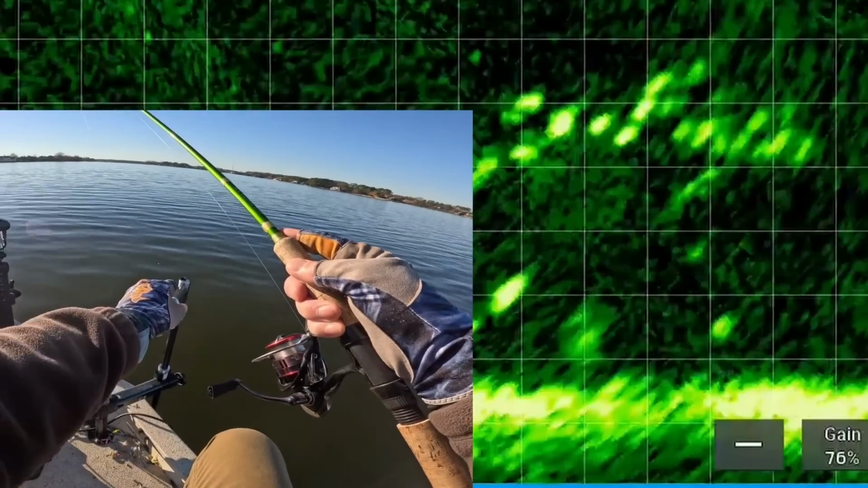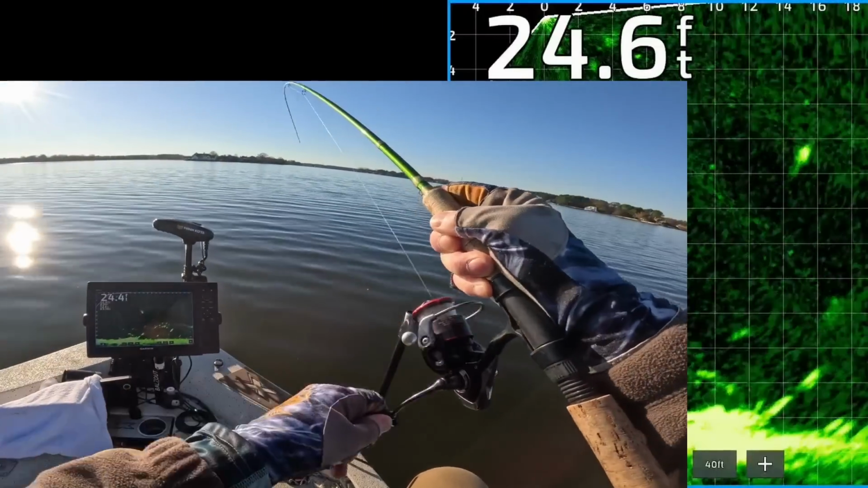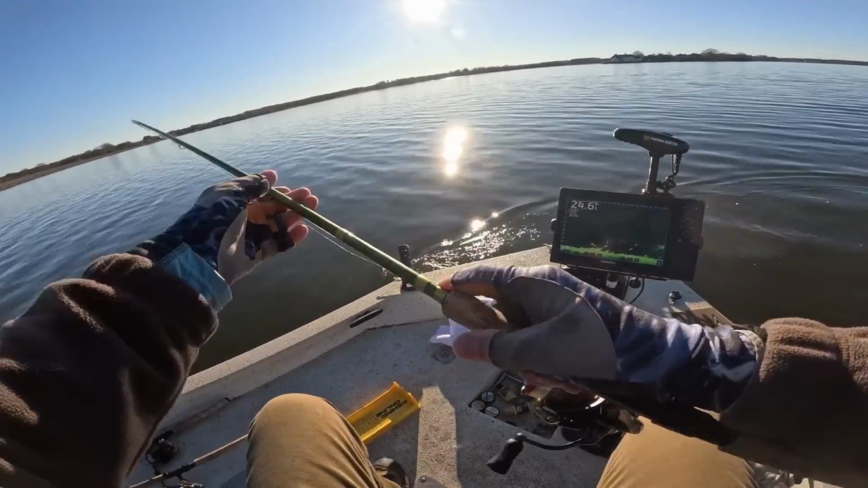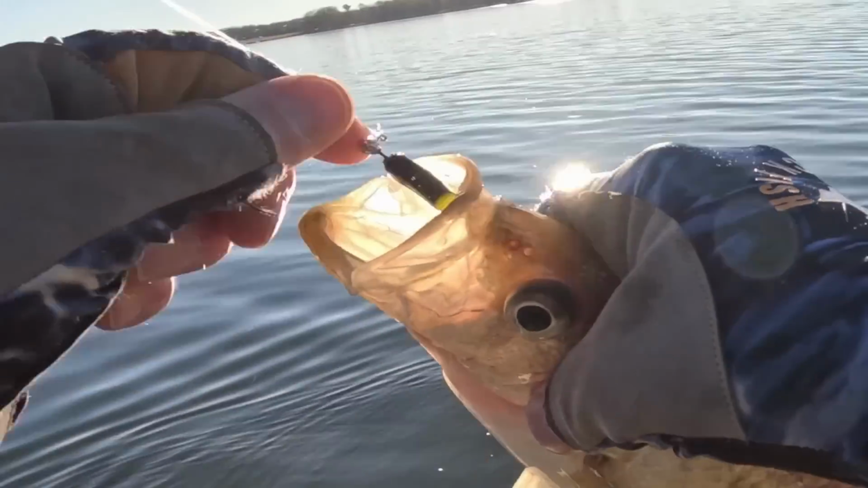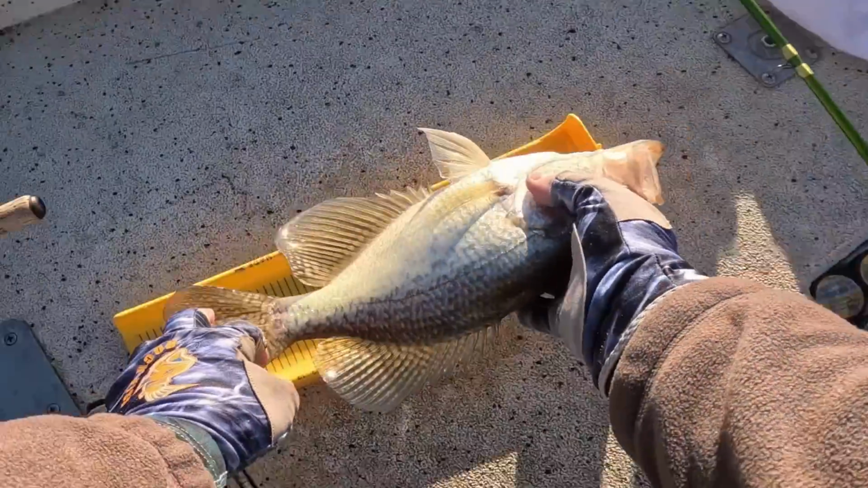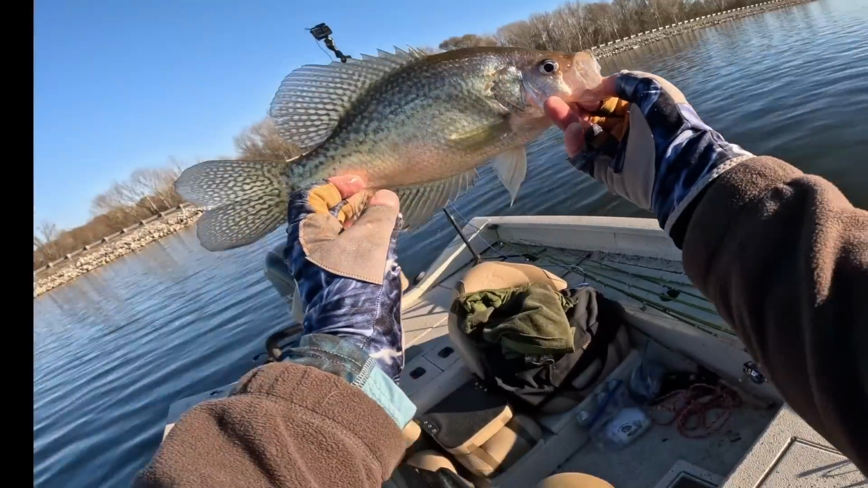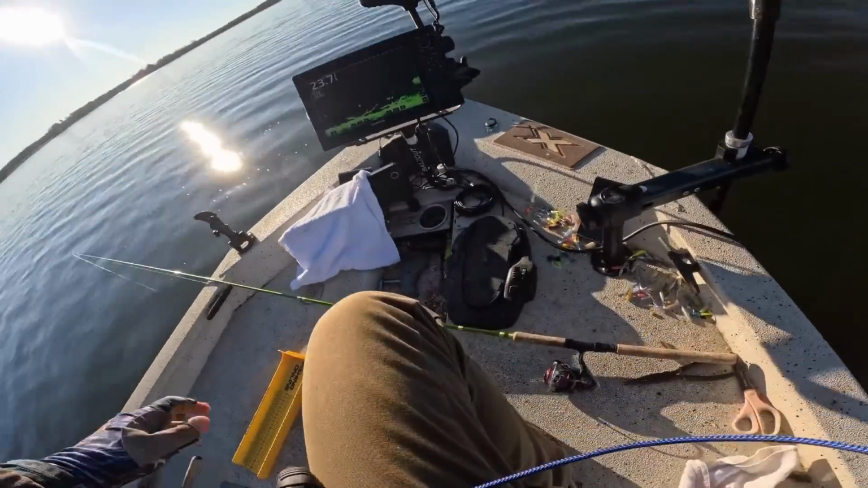Oh, that one just saw it and ate it. Yes. There's one. So it came off the bottom at 20 feet. That's a full-grown Wild Willie's OCD Little Minnow, 1.75 inch in the Comet color, and they are eating it up. Look at that. God. 13.5 inch black crappie. Look at those eyes bugging out. Barotrauma. Get in there, little buddy.